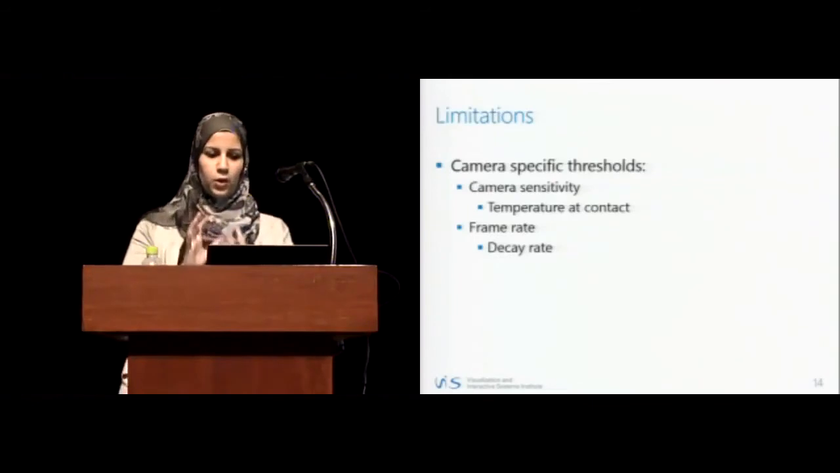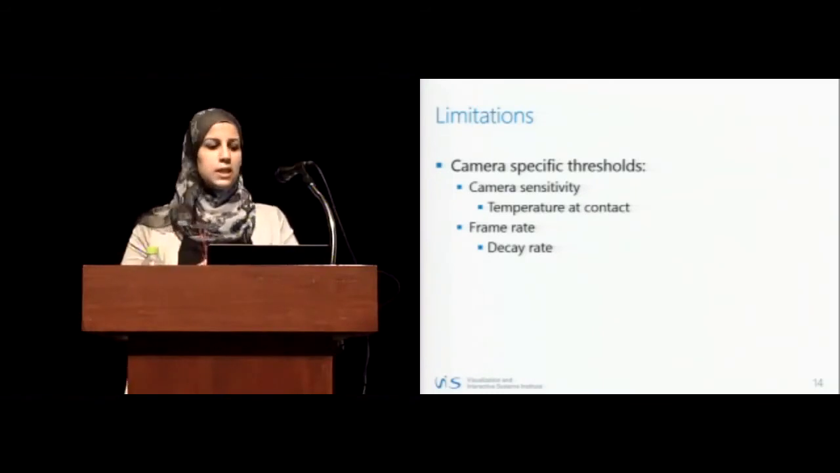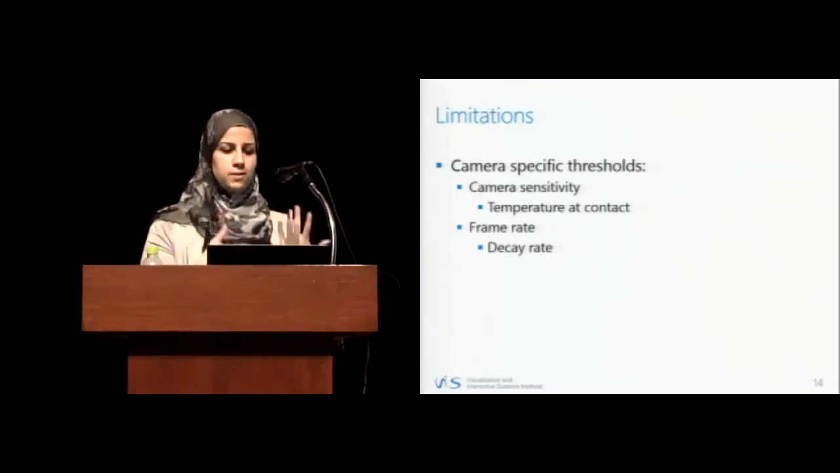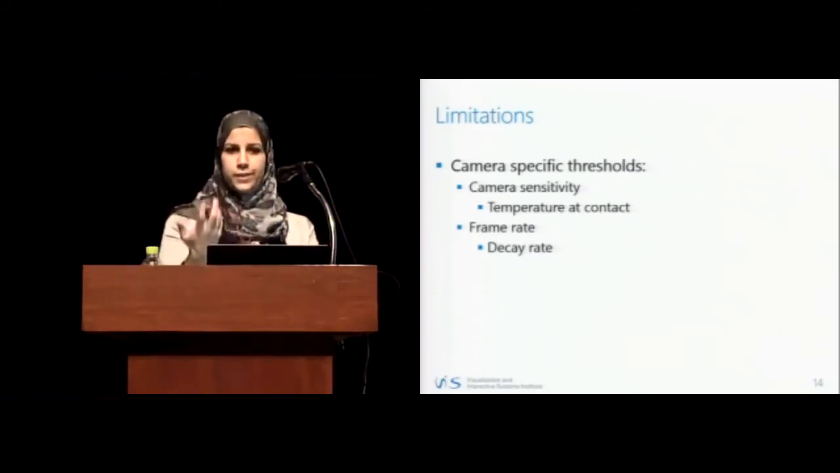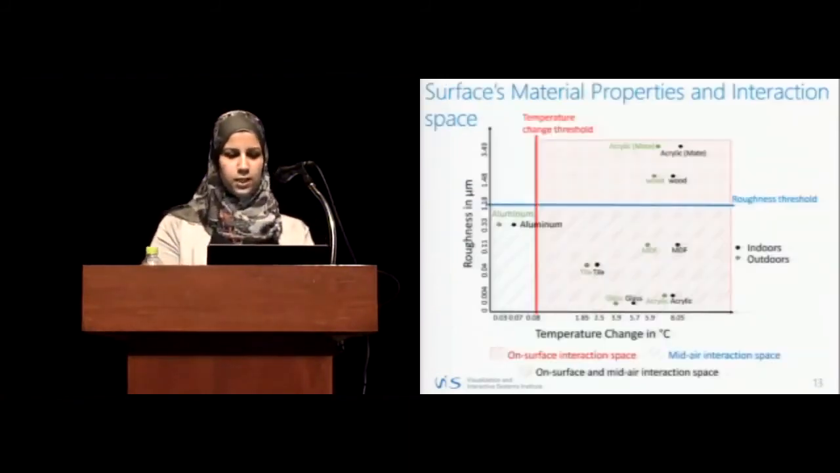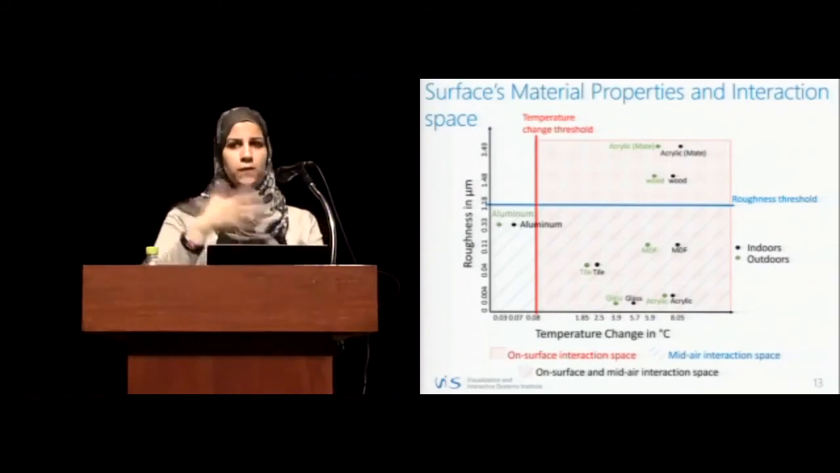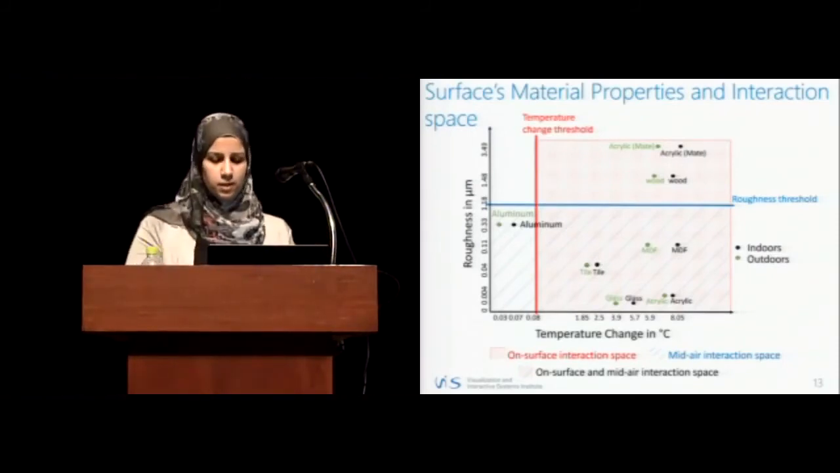However, all our work was based on the camera we used. We used the Optris PI-160, which is a basic thermal camera, and all the thresholds computed are based on our camera. However, it's not a limitation. It could be easily derived and ported for new specs. So like here we have the temperature change threshold is the sensitivity. So if you have a different camera, we just move the threshold right or left according to the camera specs.